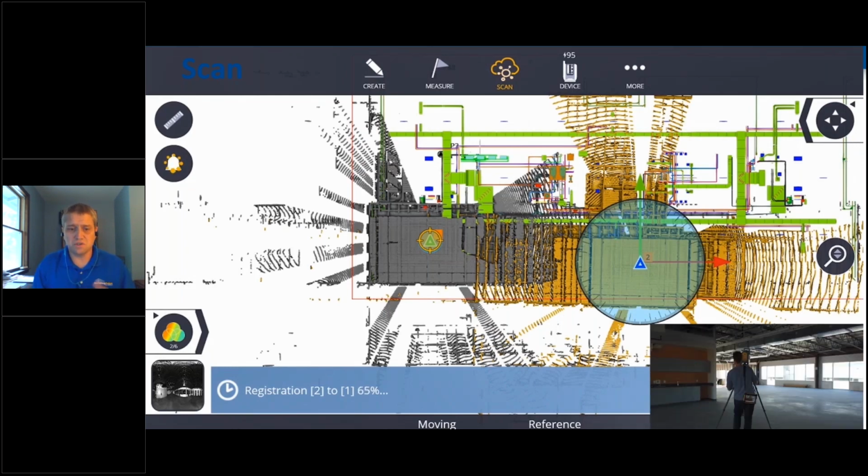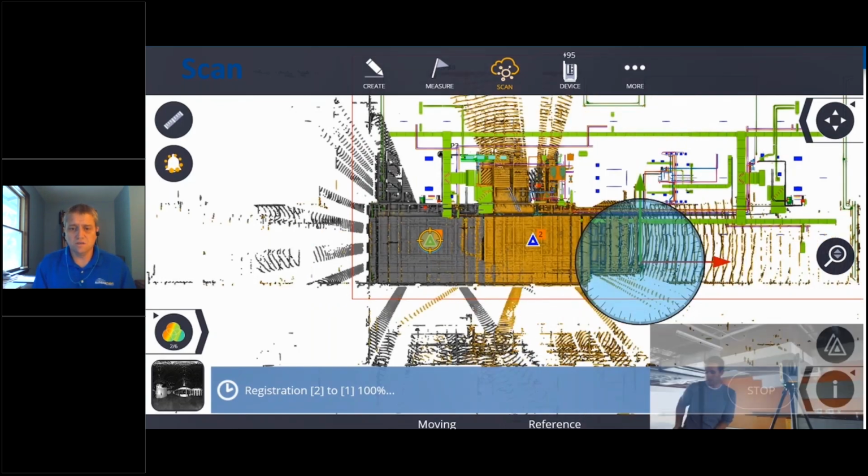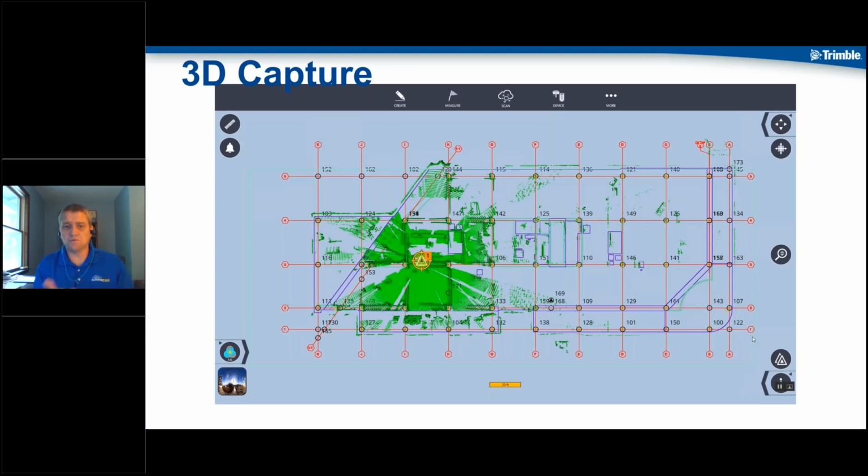Obviously, I skipped over the scans here, but you can see it's automatically registering as we're moving to the next station. So it's going to piece 2 to 1. There it goes. We get the dial if we didn't like it, so we can move it. And that was basically it as we go around. If we proceed to the next slide, I go through here and show you the rest of the scans, how they all daisy chain together.